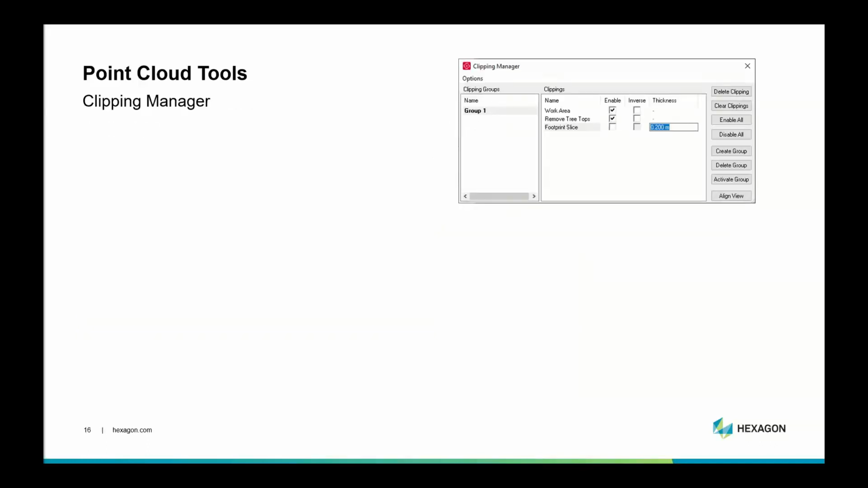These are all managed through the Clipping Manager. This is a utility within the program that allows you to turn on and off those clips and modify them. Every clip you make is stored. As I mentioned, you can turn them on and off. You can create groups of those clips and apply those groups, so you can have a house group or the neighbor's house group, or whatever you want to create there to manage your drawing.